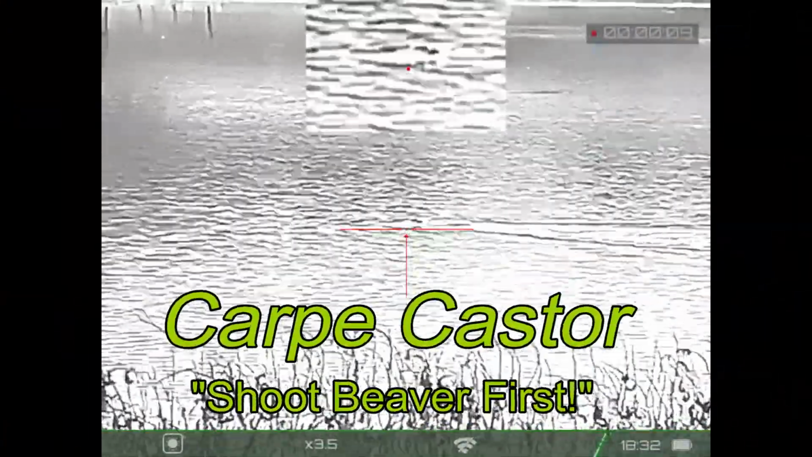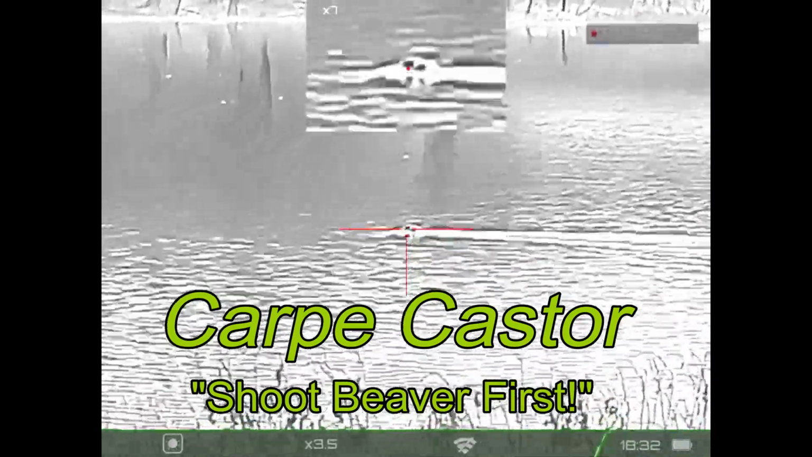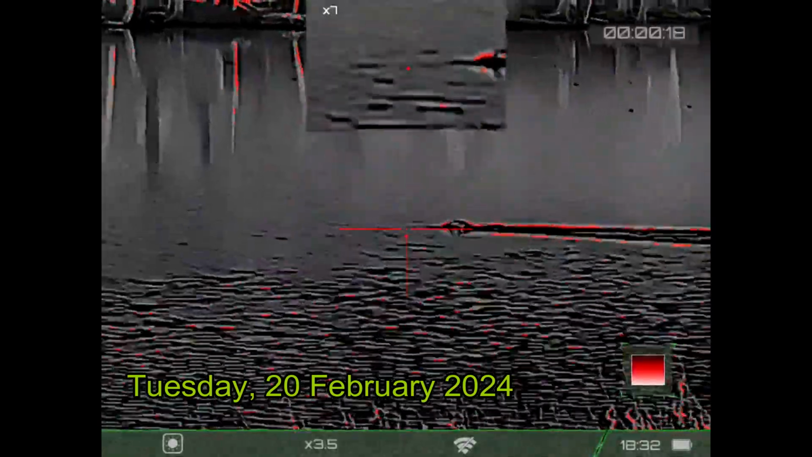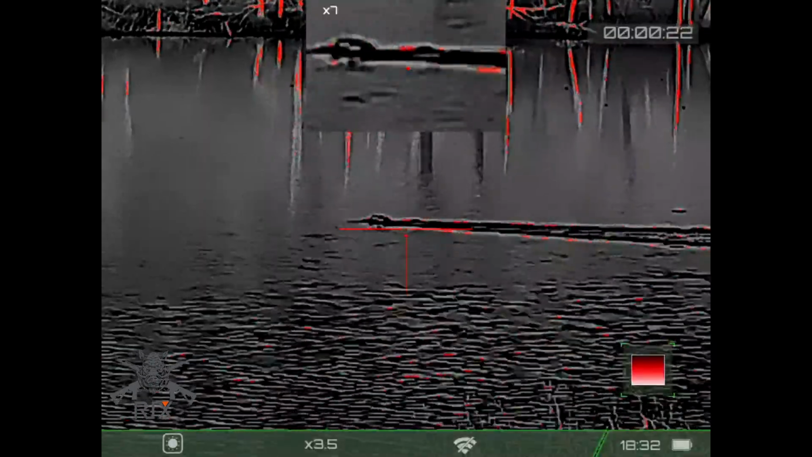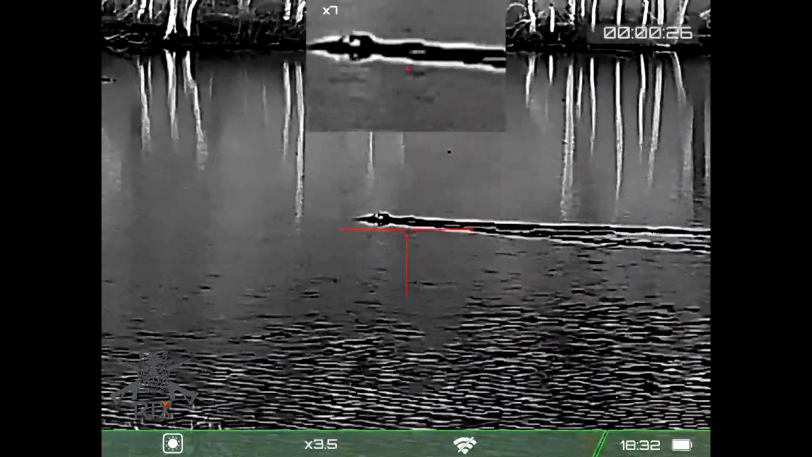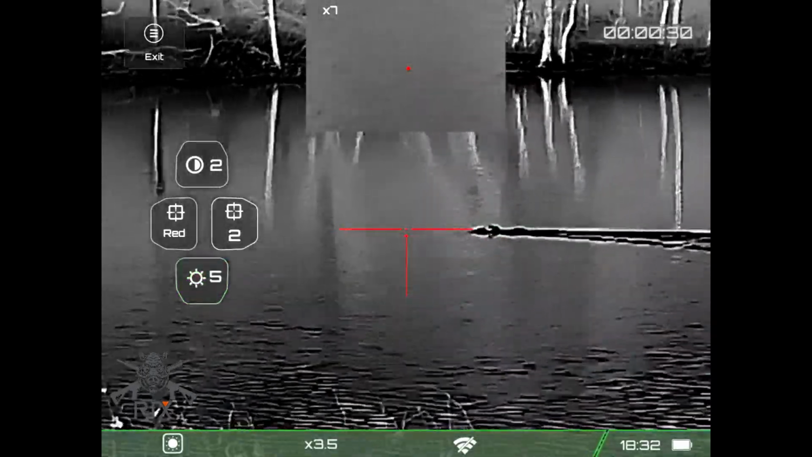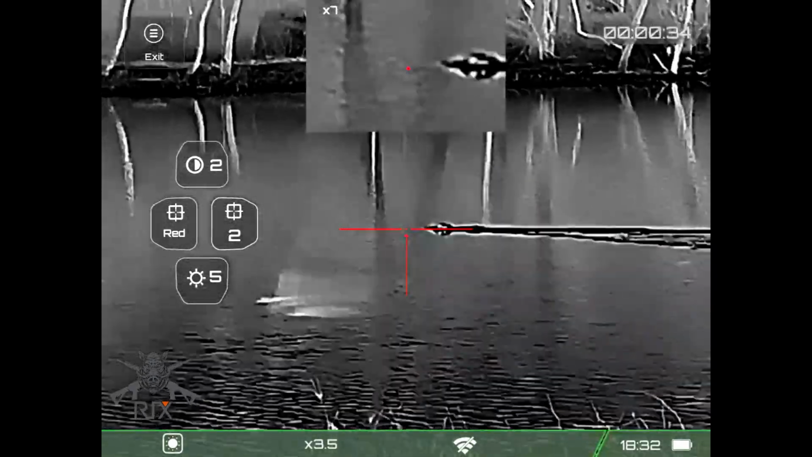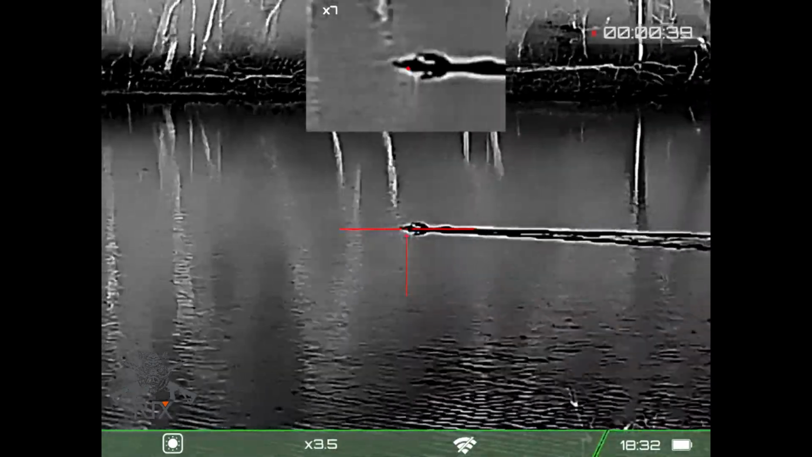Well, Carpe Castor had one beaver come out this evening. And as I'm tracking on them, I'm going through the different color palettes to see what's going to work best for me. As much as I thought the rainbow looked pretty good, the pink was just too much for me, so we're going to go with white hot on this. Make a couple other adjustments as a goose goes flying by. There were several geese down at the other end of the lake. Here we go.